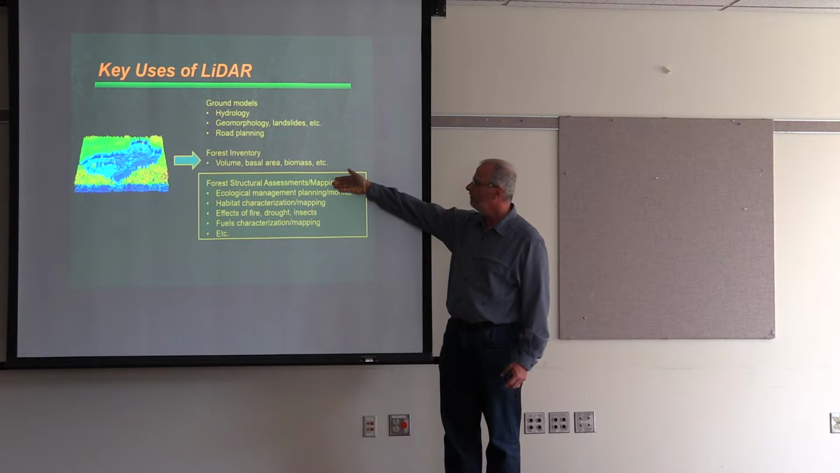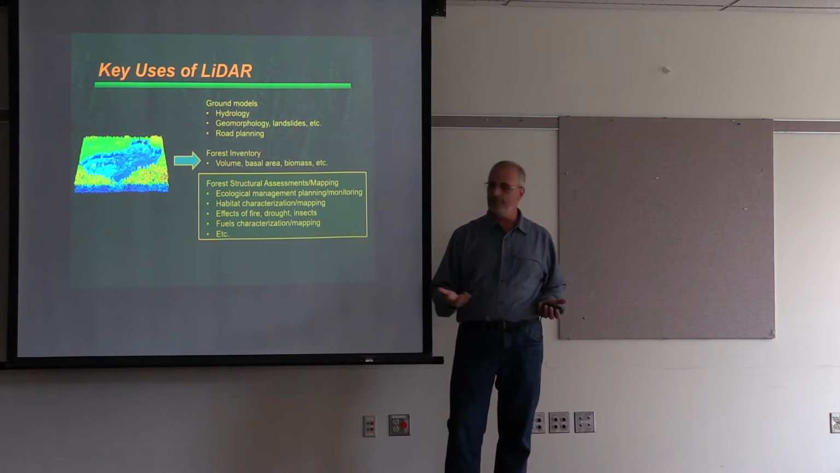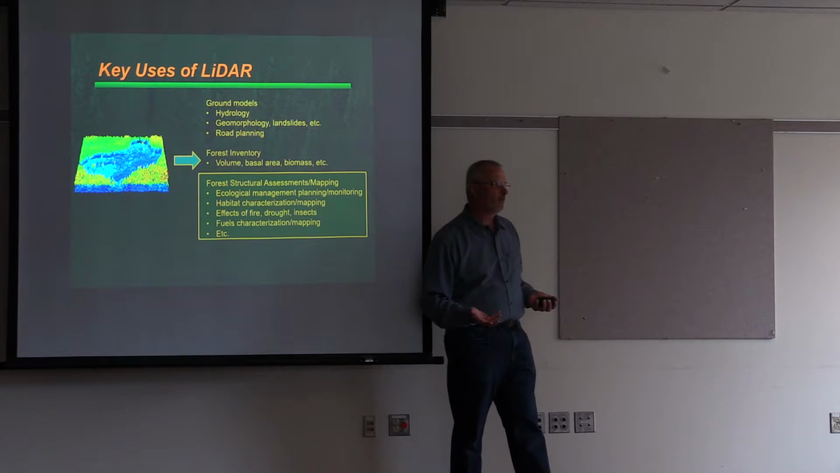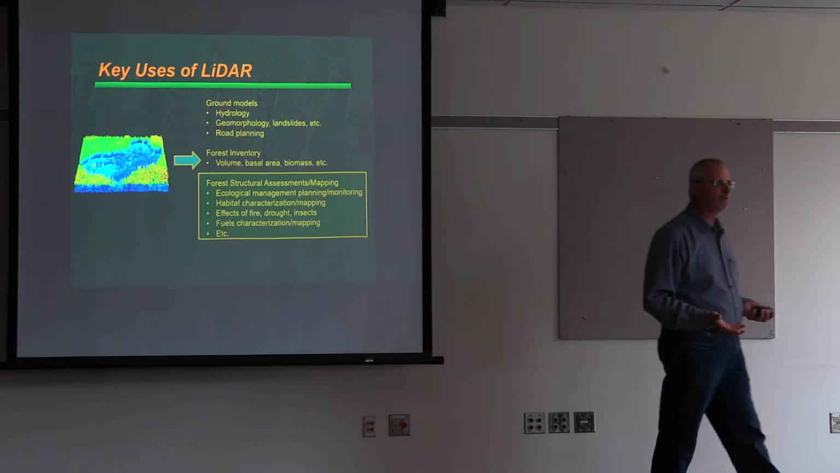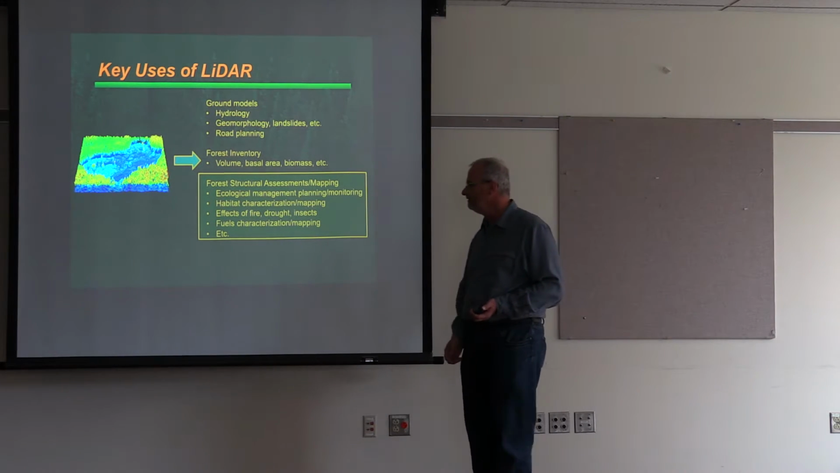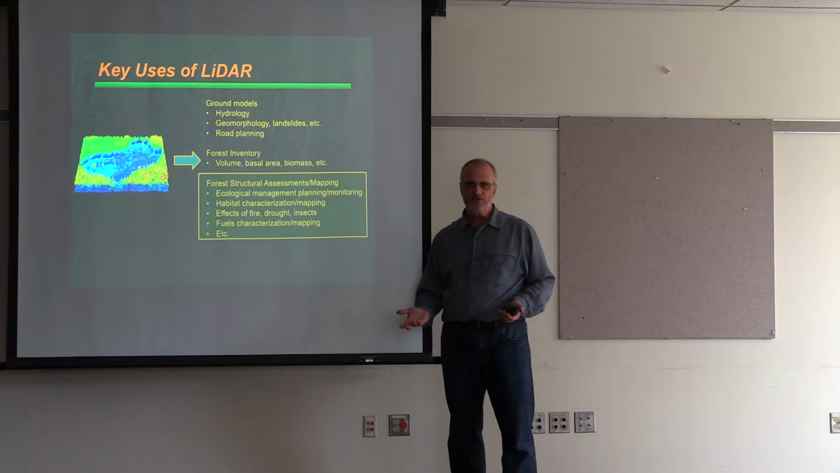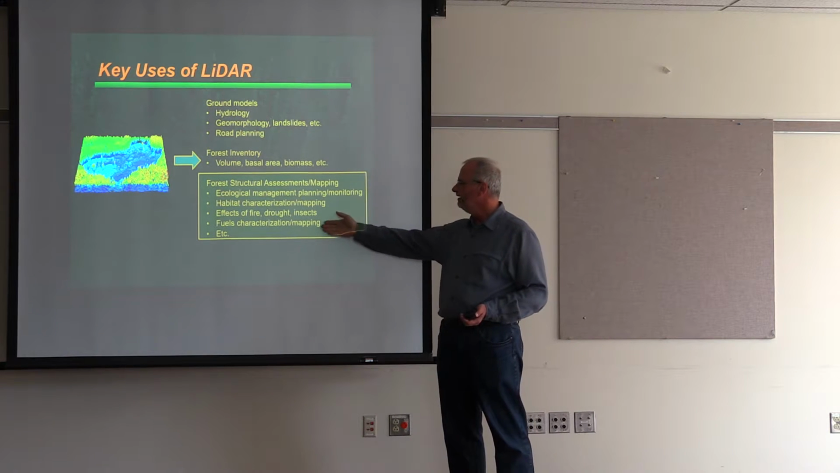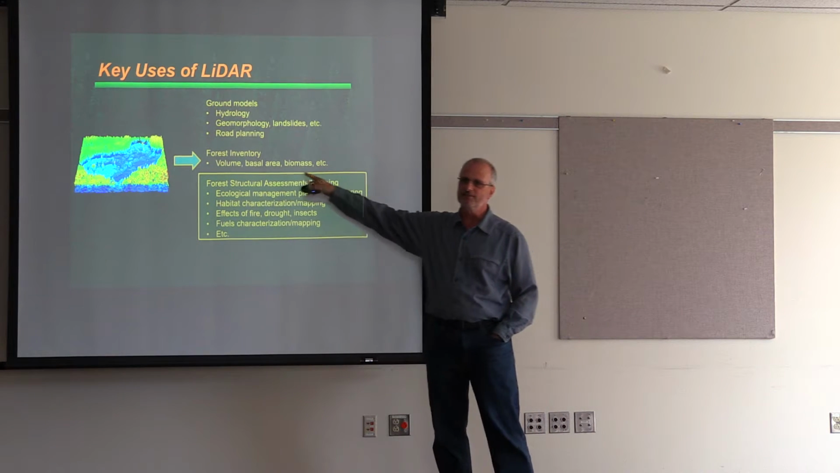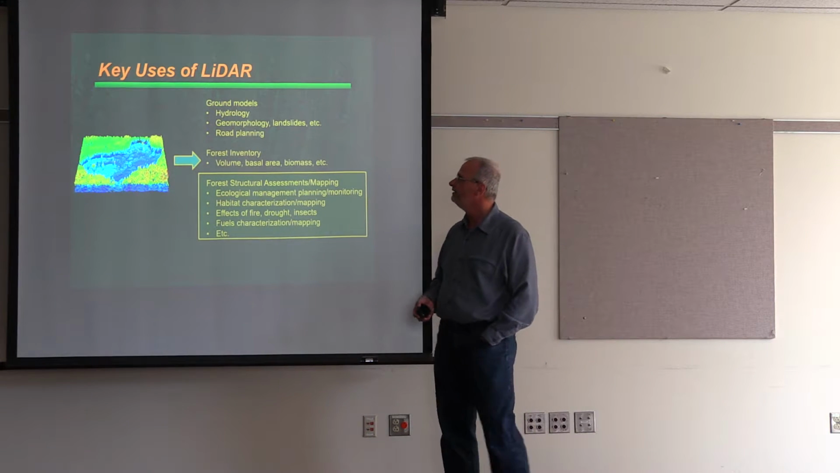And then there's all kinds of things that I call structural assessment or mapping. It can be ecological management, planning, monitoring. You want to restore certain conditions or accelerate certain conditions in your forest. Habitat characterization and mapping. If you want to analyze the effects of fire, drought, insects on your forest. Characterizing fuels or mapping fuels. So this is where we put our emphasis, all down in here under that Forest RAMS project.